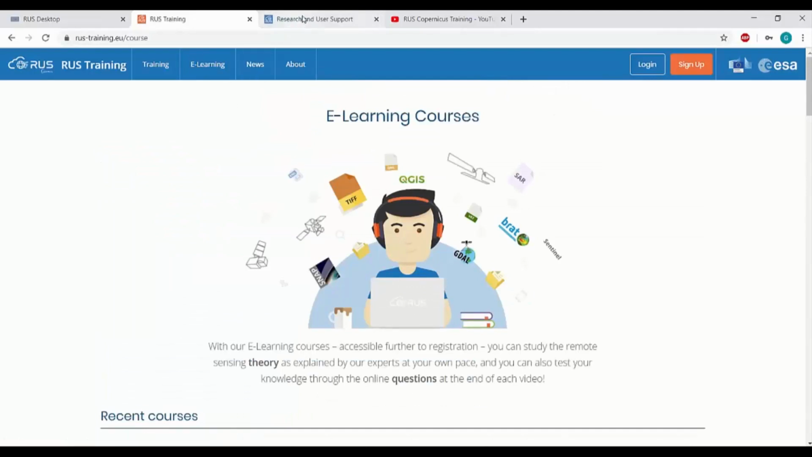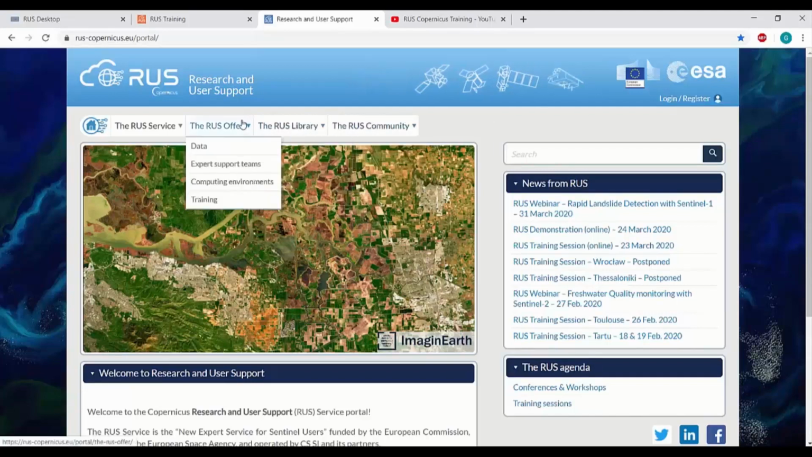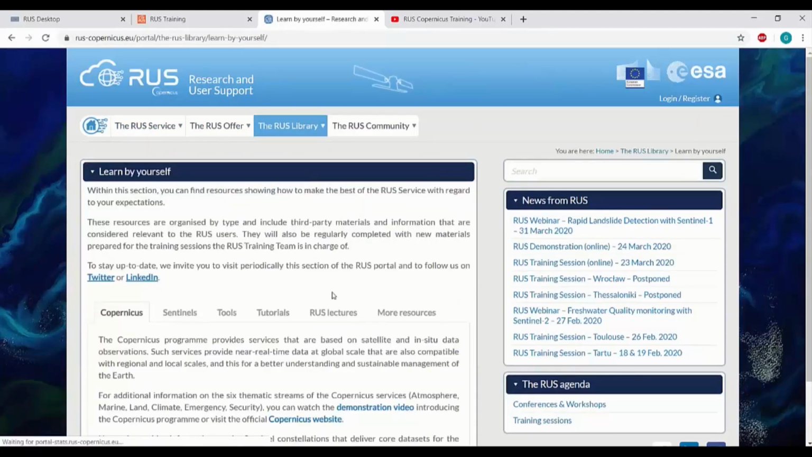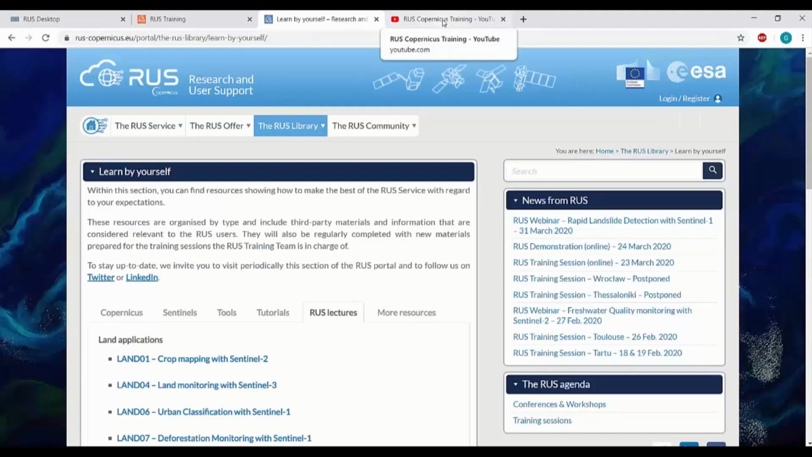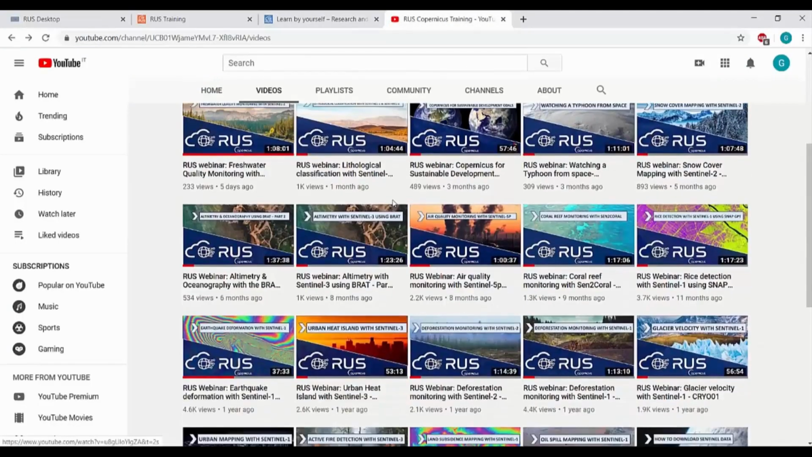The other website we have is the RUS portal, rus-copernicus.eu. So here you can come and you can create an account. You can navigate to see the RUS offer and the RUS service. If you go to the RUS library under Learn by Yourself and you go to the RUS lectures tab, you can find all the tutorials we have available. Last one, I will show you the YouTube channel that you can see we have all the videos of all the previous webinars we have created.